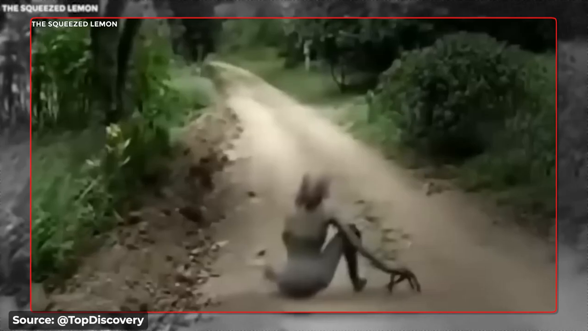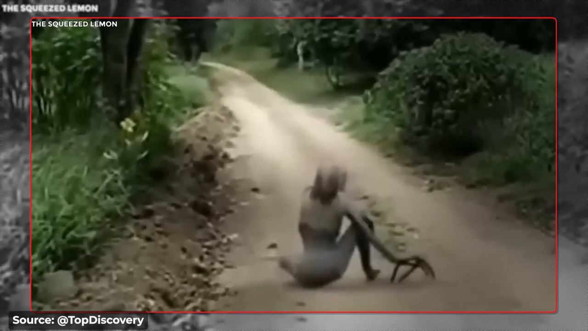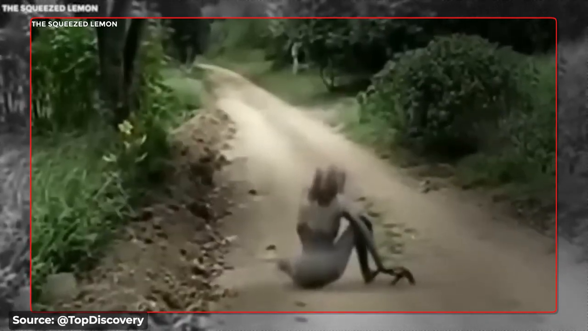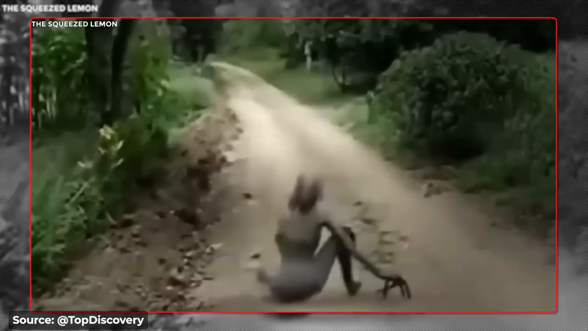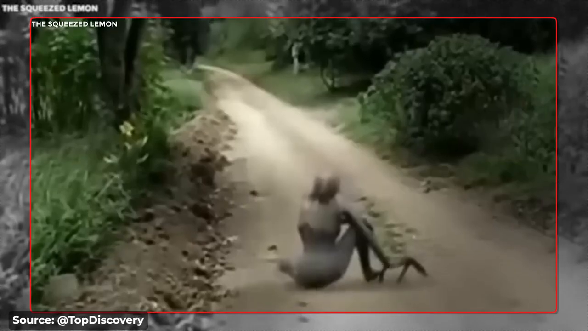You want to look away, but you just can't. You're captivated by the sheer absurdity of it all. But the real mystery is, what the heck is this creature? Is it an alien? A cryptid? A hiker who lost her way and got really lost? The possibilities are endless. Honestly, it's like an episode of the X-Files come to life.